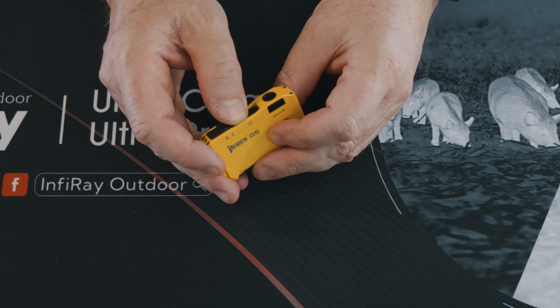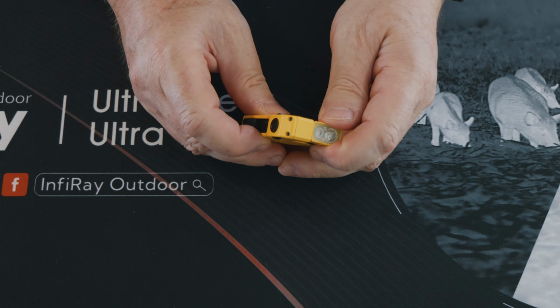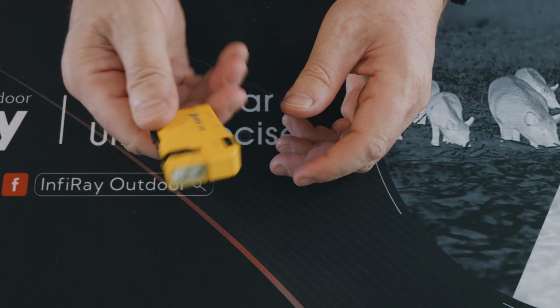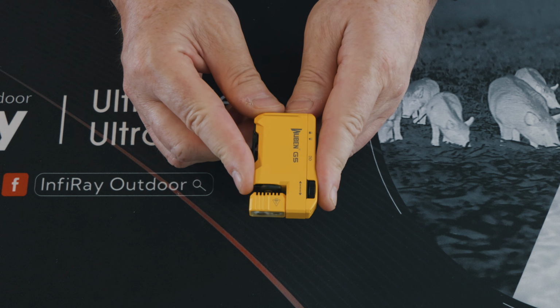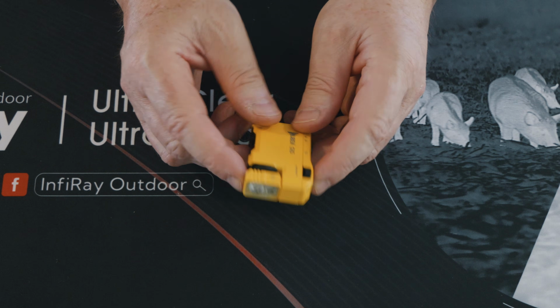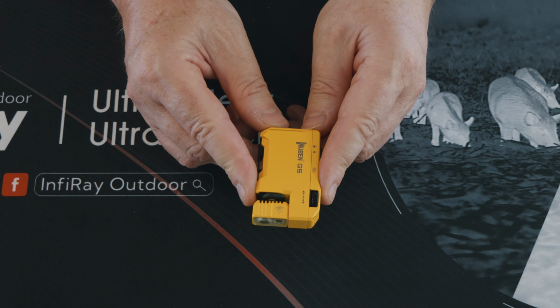Neat little unit. Just click that back down and then it's locked, so that you can't accidentally switch it on if it's in your pocket. Really well made. Alloy again. This one was in yellow that they sent me. I'm actually pleased they sent it in yellow, because it's a bright colour. If you drop that on the floor when you're out at night, it's easy to see.